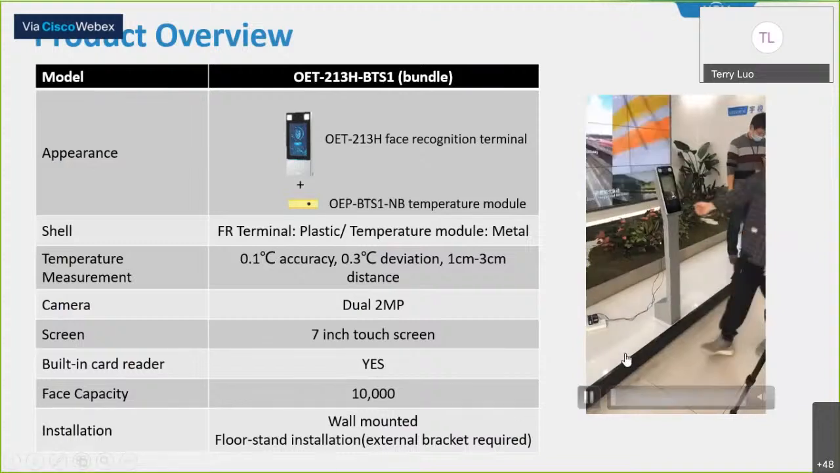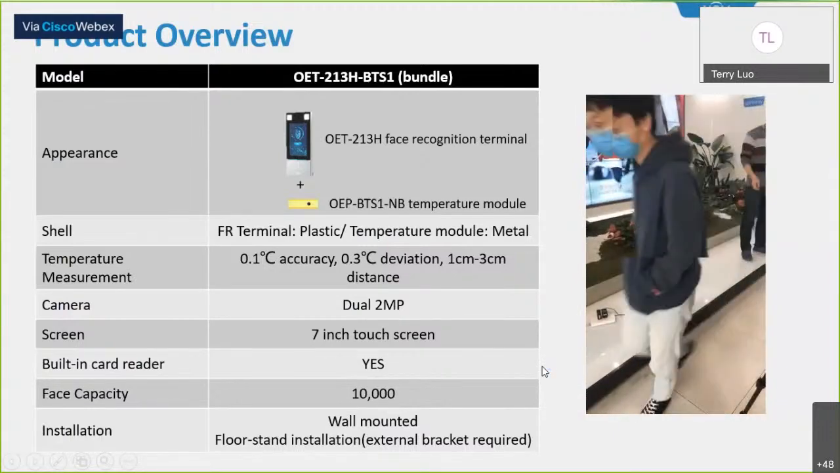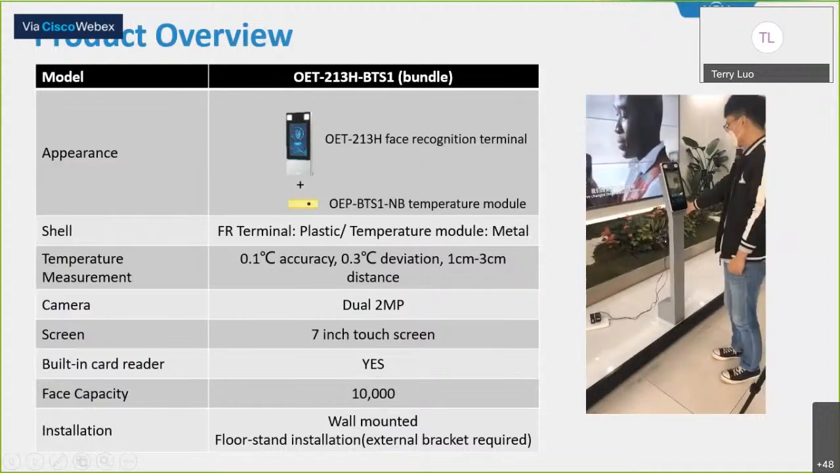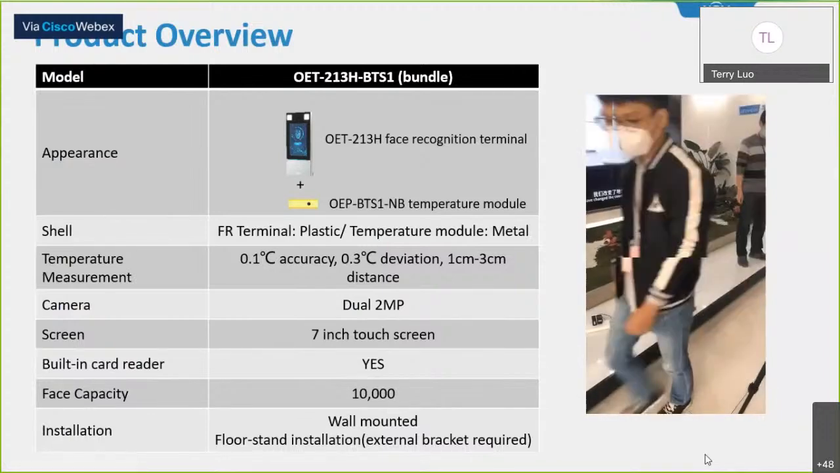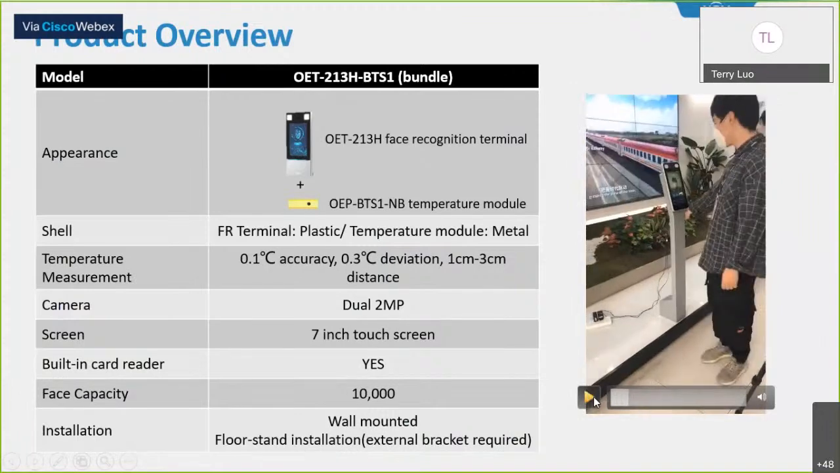Let's check this video out. So as the video shows, you stand in front of the terminal and put your wrist near the sensor. Your face and the temperature will both be displayed on the screen. Meanwhile,